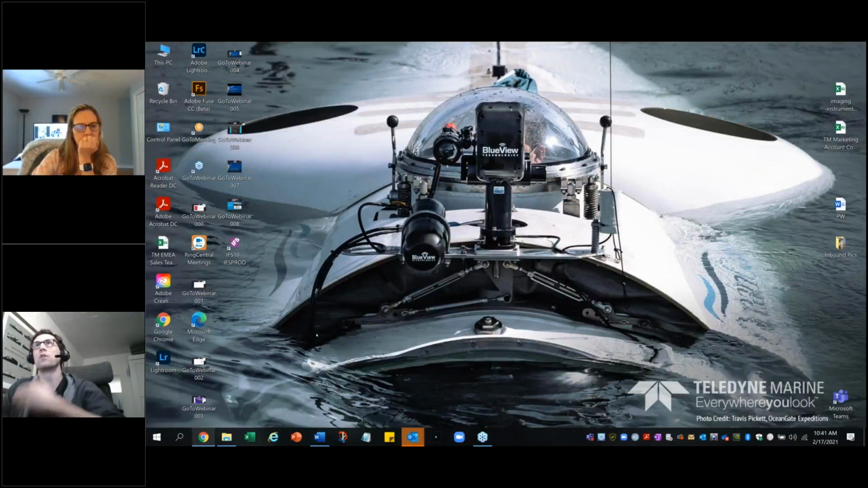We try to differentiate between what people traditionally think of as multi-beam, which is bathymetric, downward-looking sonar. This is forward-looking multi-beam sonar, so the transducers function a little differently. The difference between us and some of our competitors is that there aren't separate transmit and receive elements; they're built into one transducer. So hopefully that answers your question.